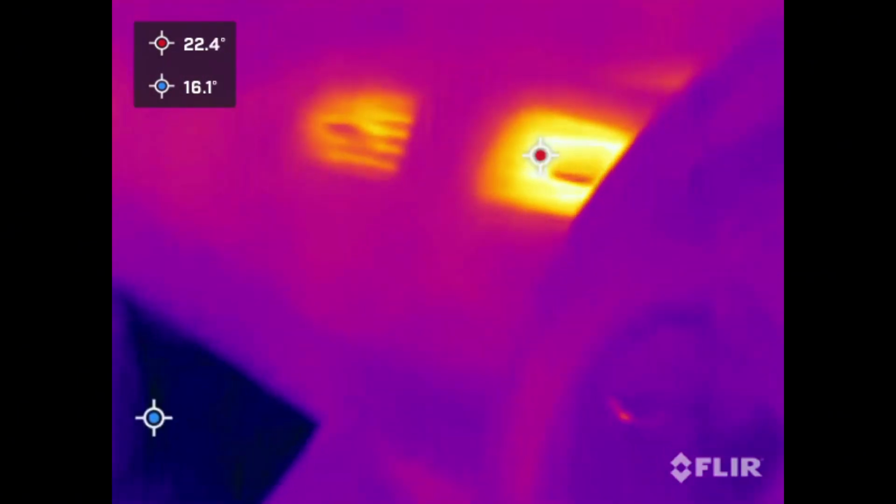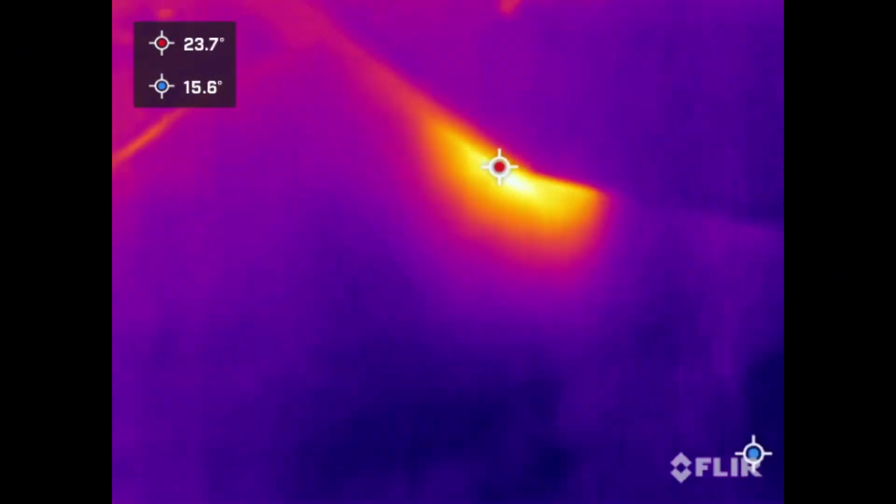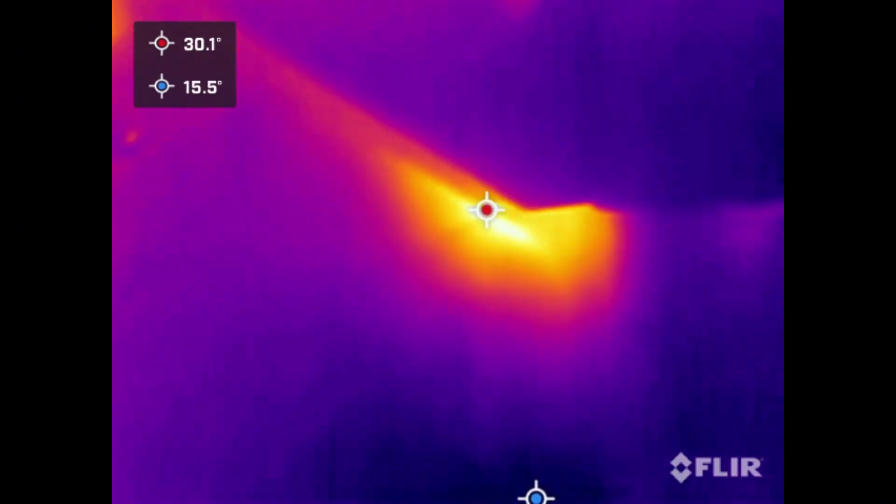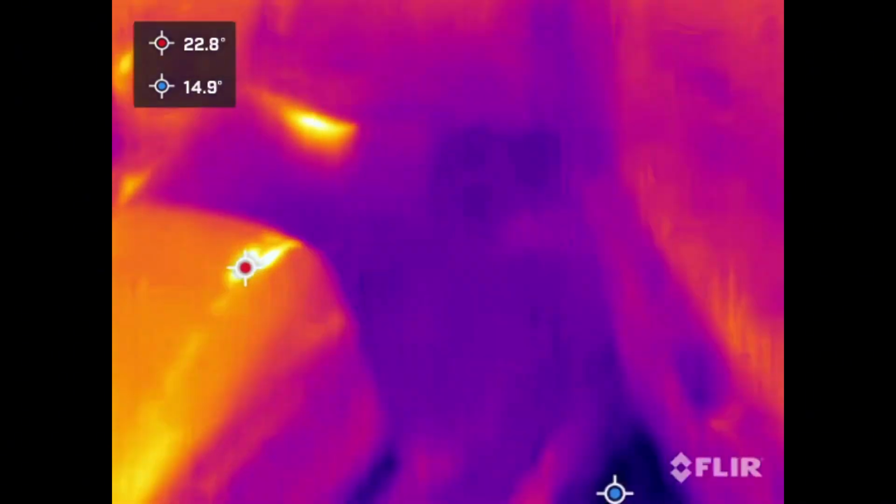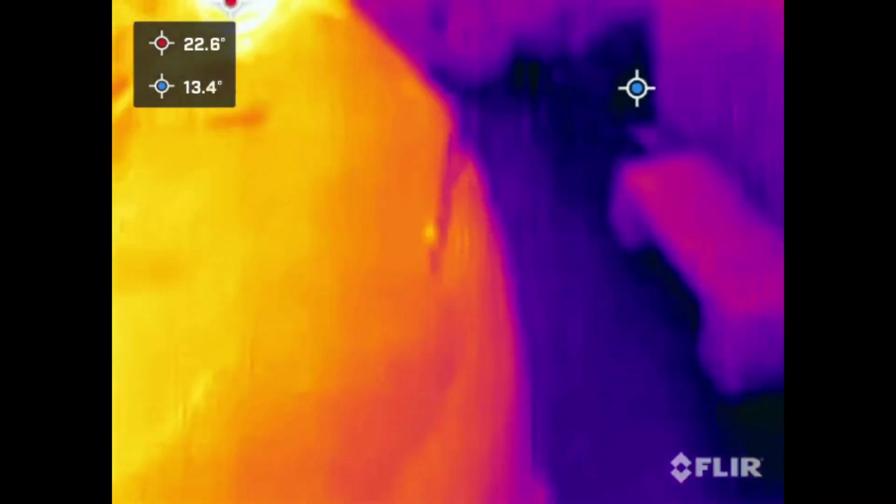It's almost like the heater's on. Now this car hasn't been driven overnight, so we've got some reflections there. Ignore the reflections. Let's go down to the heater box, and again, we can see under there, there's a nice warm glow.